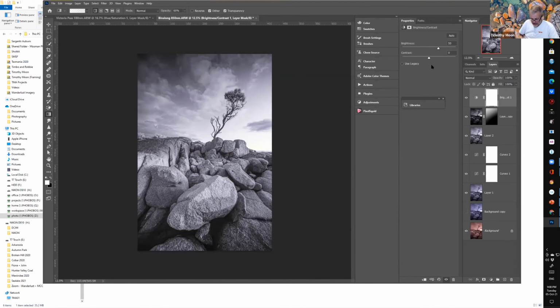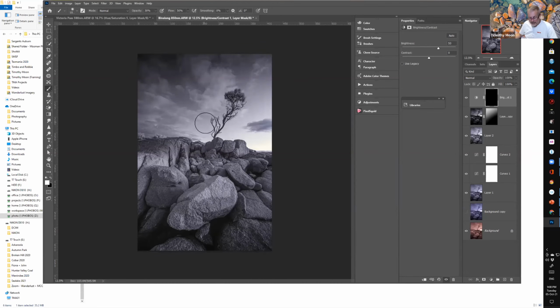around the tree. I'll invert that, B for brush, give myself a nice big brush, white brush on a black background, and I'll just maybe dab a little bit in here just to bring up the clouds and bring up the contrast against the rocks there. Maybe a little bit of brightness in the rocks in the foreground. All right, so that's kind of getting us to somewhere we want to be, I think.